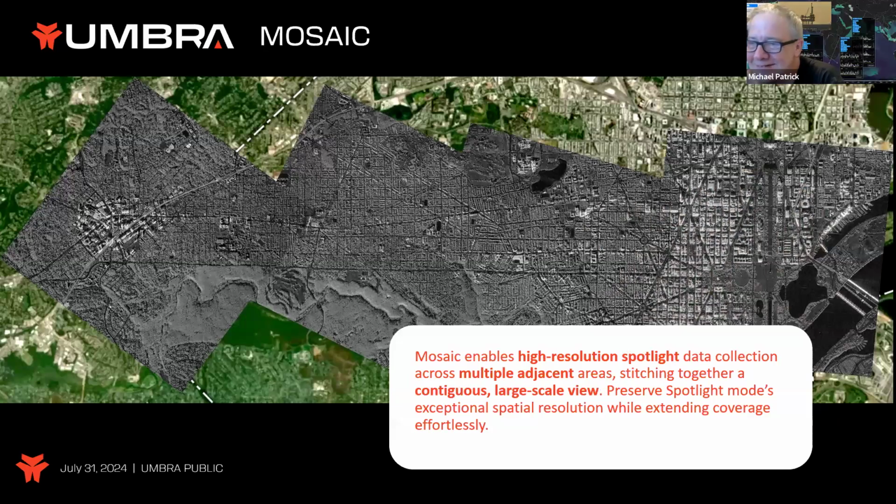One of the other modes we're looking at is mosaicing. I think we're a little bit closer to mosaic. This is essentially a series of high resolution spotlight modes. I don't have the image here, but we played around and we were able to image the entire Panama Canal in a single pass with a single satellite, which was pretty awesome.